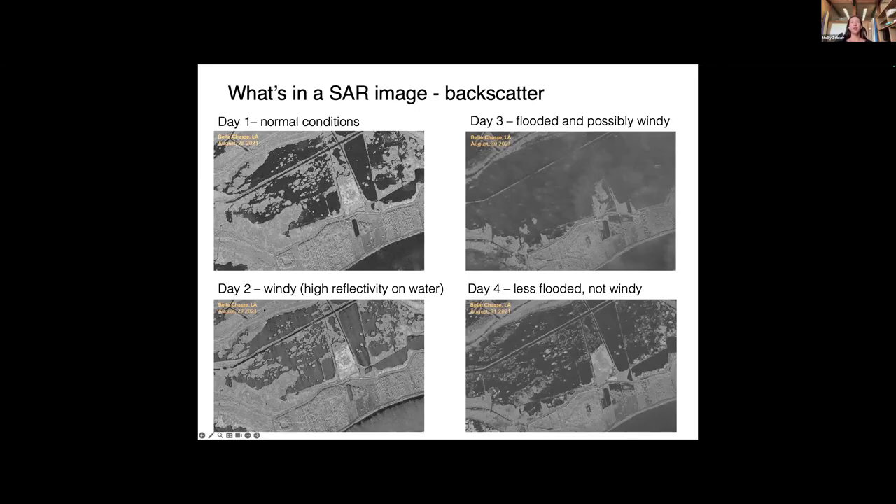So on a day where we might have lots of wind, we get a little bit more reflectivity on the water, because instead of the water being smooth, there are some waves to it. And so that can contribute to increased energy coming back to the satellite. So you can see these flooded regions are a little bit lighter in color. They're not quite as black.